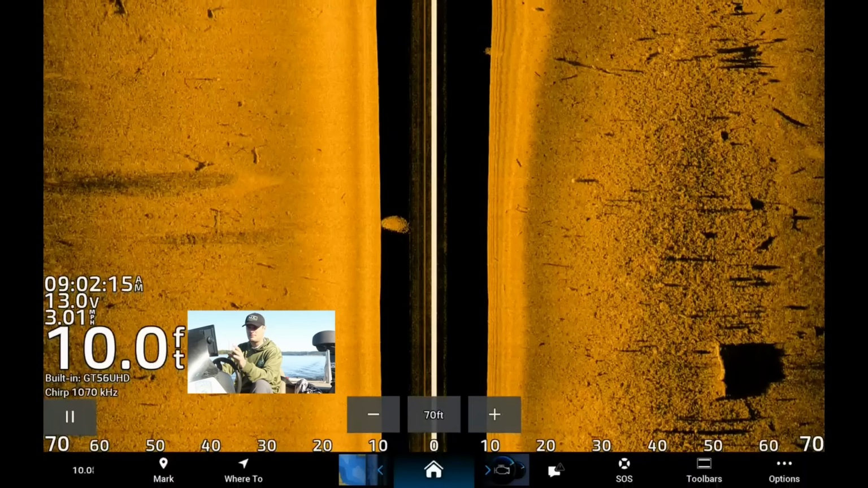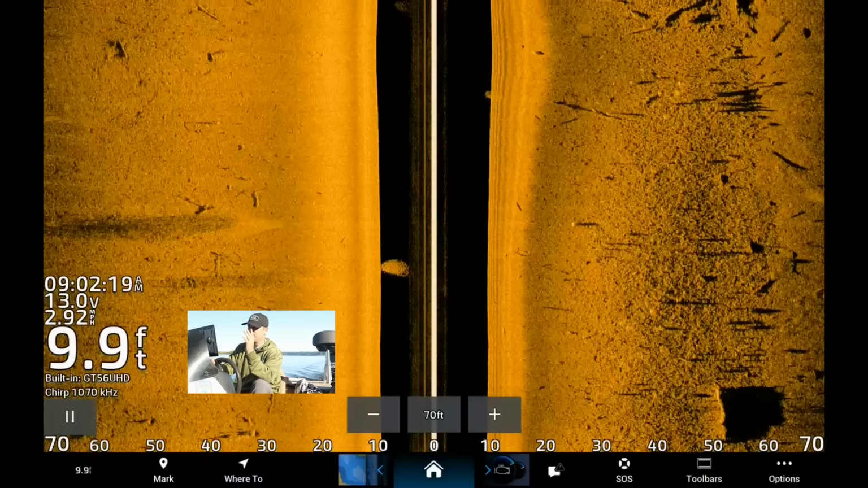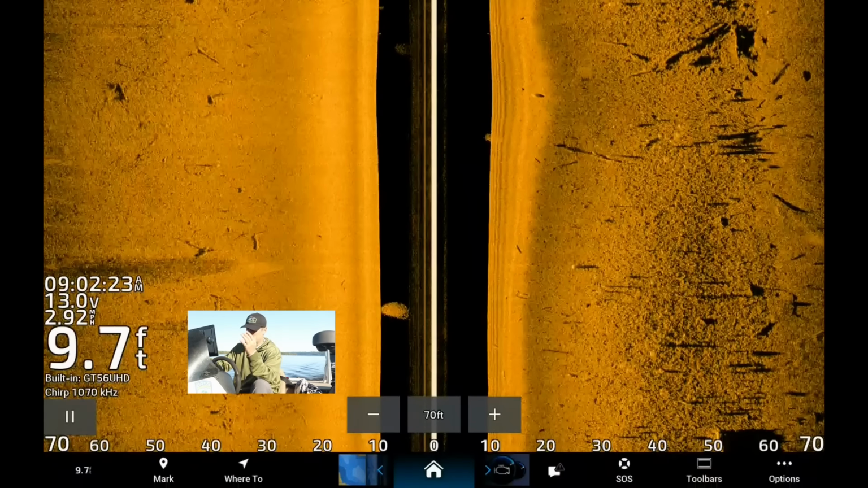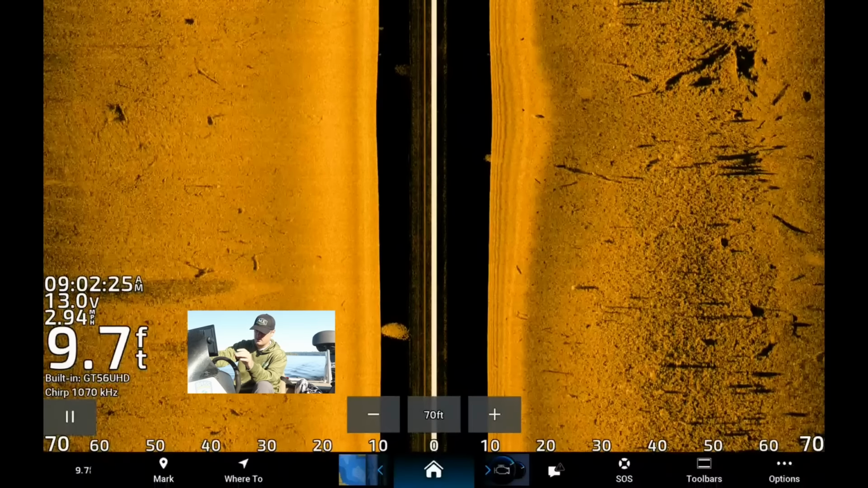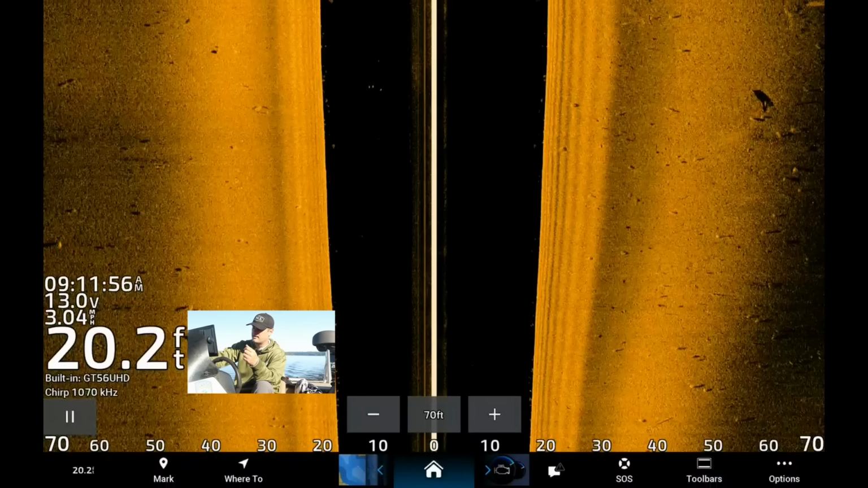So that's what I look for on the new side. Screen quality, obviously, a lot of these newer models, they have really good screen quality. So that's what I look for on the new side, two different things: screen resolution and transducer functionality.